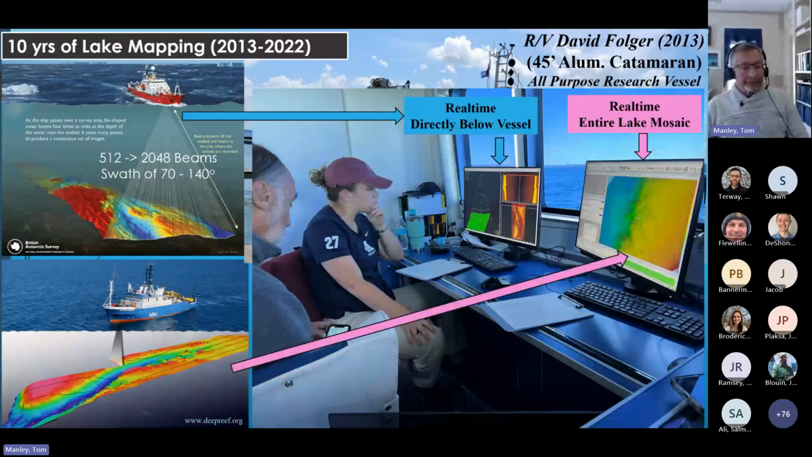Inside the Folger's lab, which is a major improvement from Freddie Fayette's RV Neptune lab, the real-time data acquired directly below the ship can be seen on the left monitor. At this point in time, when the photo was taken, Aaron and Art were re-imaging a shipwreck in greater detail by having all the beams confined within a narrower swath angle of roughly 70 degrees. On the monitor to the right, the real-time updated mosaic of the lake floor can be seen.